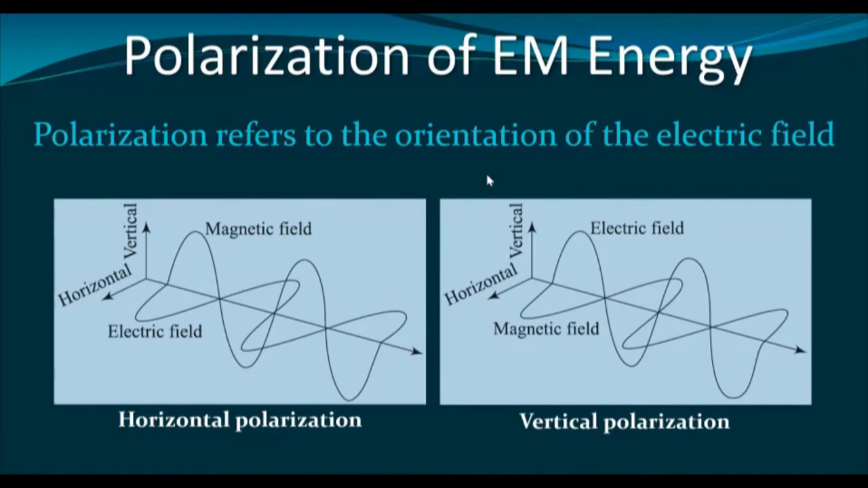Other than this horizontal polarization and vertical polarization, we also have circular polarization, and till date the only satellite that is using this circular polarization is the Indian RISAT-1, and we shall discuss the circular polarization later. But before that, let us try to understand the basic concept of polarization. Circular polarization will be discussed later.